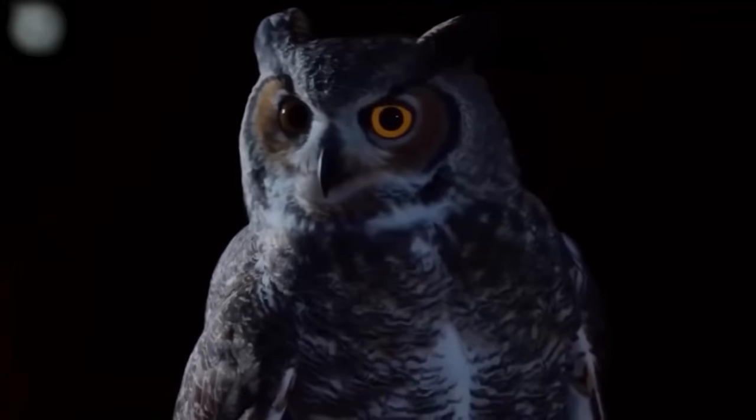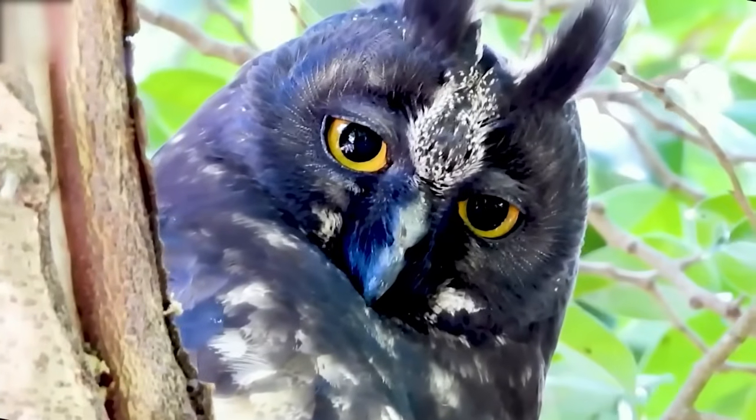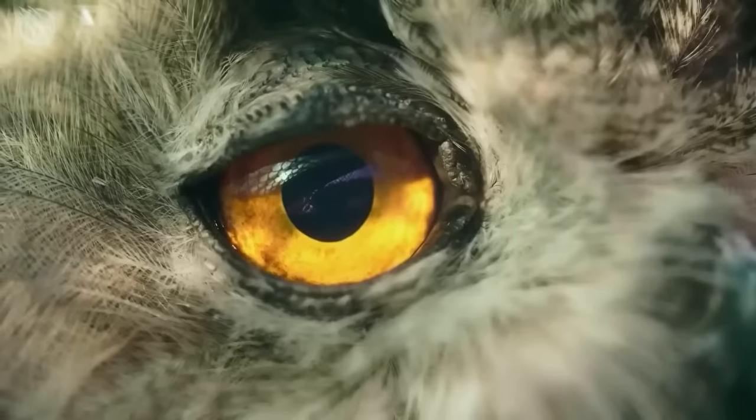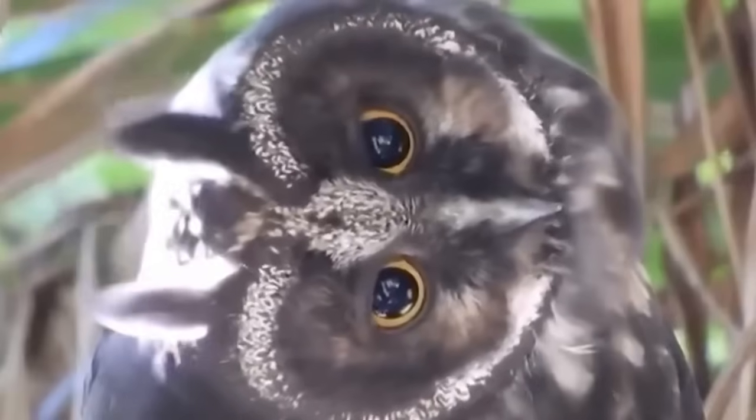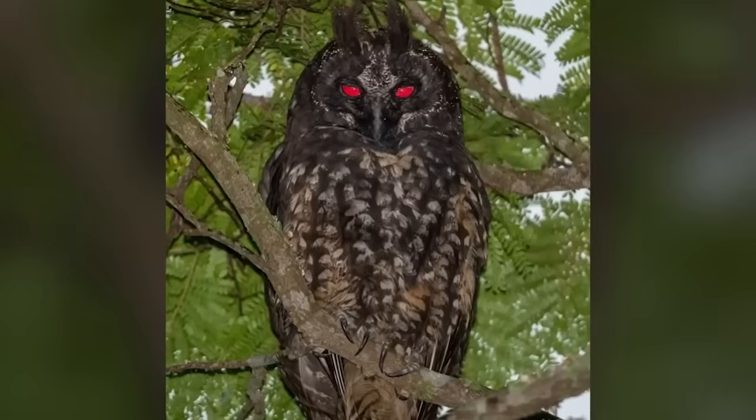One thing about this guy stands out clearly. The yellow, flashing eyes can immediately change. These sinister-looking birds have reflecting discs that, when exposed to daylight, make their eyes seem exceptionally red.